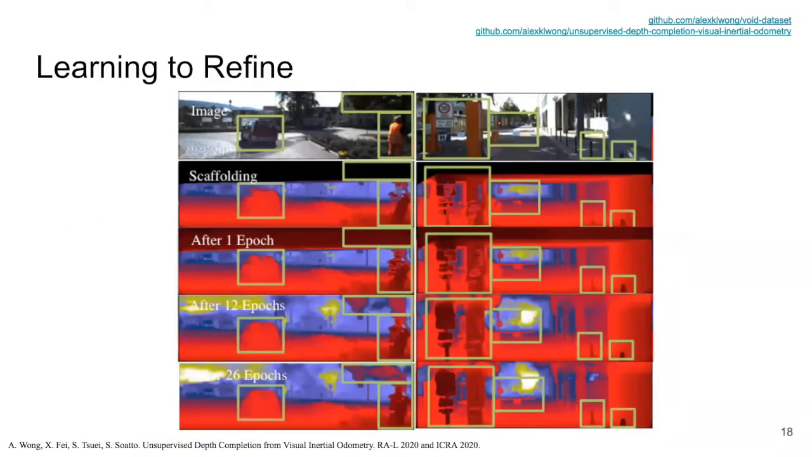Here is a visualization of what our network learns to do. Notice that the initial scaffolding is far from perfect and is missing details for the pedestrian on the left and the street signs on the right. The network first learns to copy the scaffolding and then learns to incorporate details from the image. We can see that the network learns to recover the pedestrian and the street sign over time.